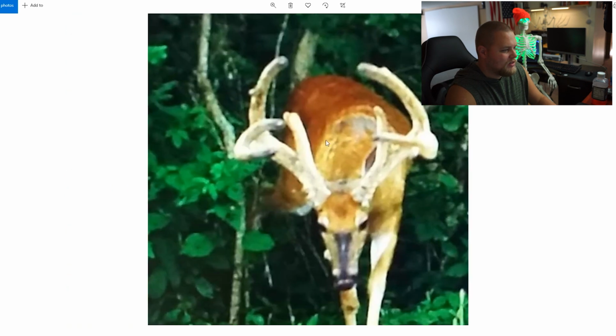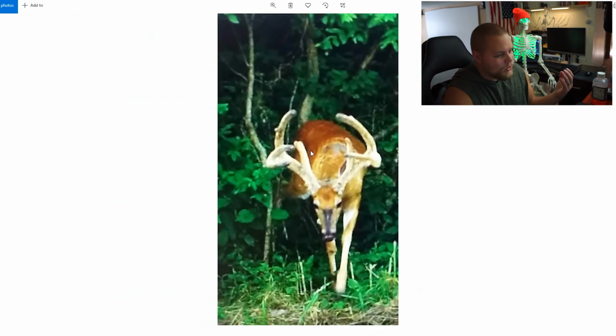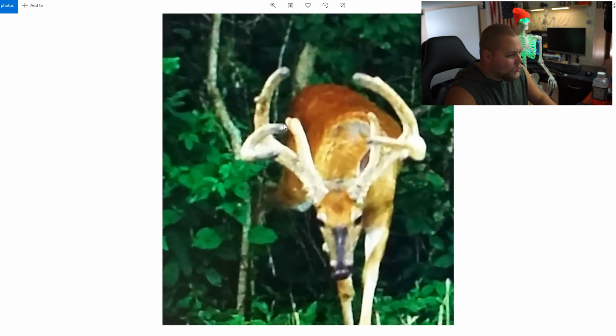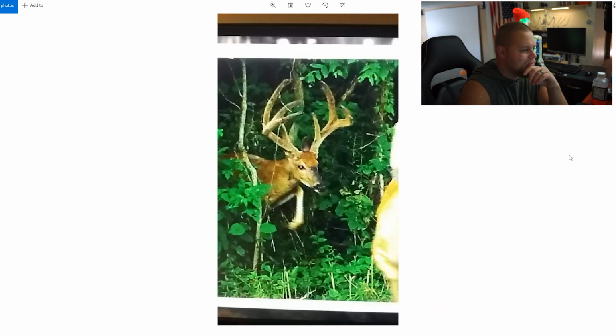Just an absolute pig. Whoever sent these, if you want to talk about them, tell us a story if there is one in the chat or in the comments below. Let us know. What a buck. God, those brow tines are just mad. The mass on all of these bucks is insane. They have the minerals they need, that's for sure.